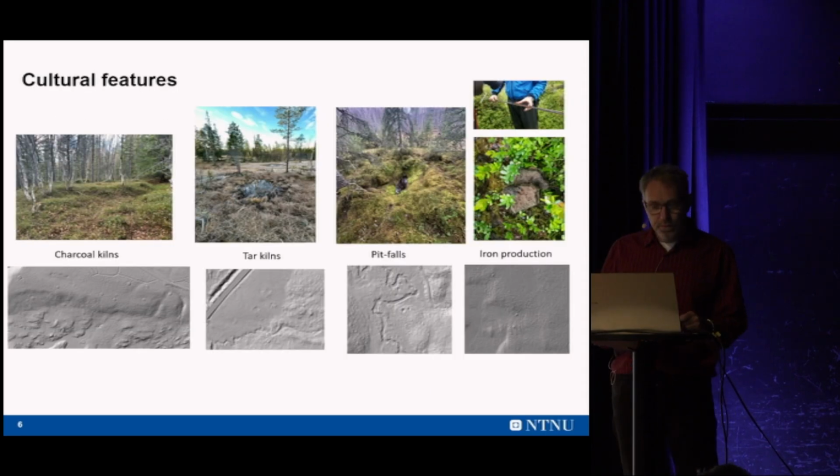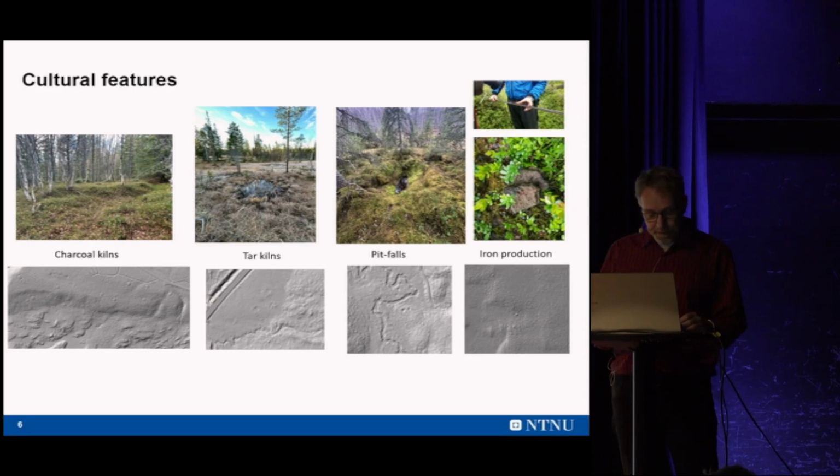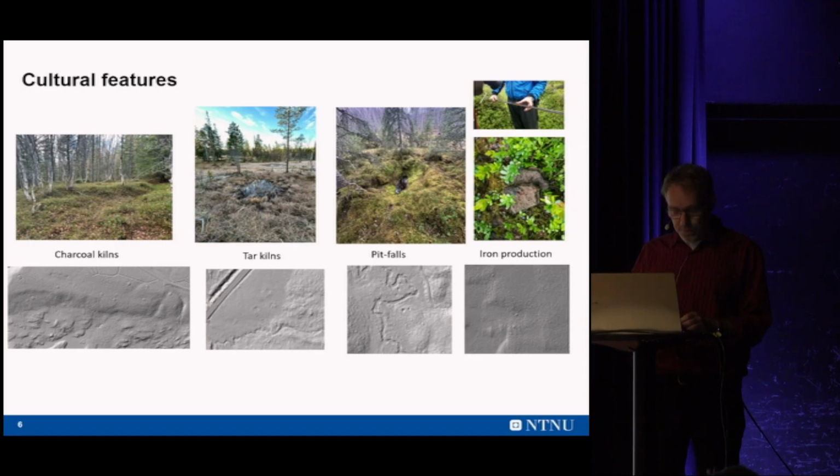I'll not go through these in detail, but just to give you an impression of what kinds of features we're talking about in the forest areas in the Trondheim region. It's very much about resource utilization. It's very much about charcoal production, tar production, iron production. We also find pitfalls for elk.